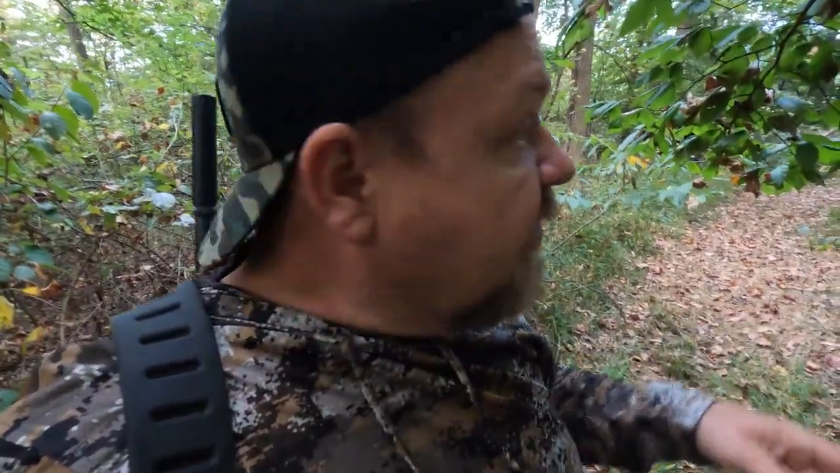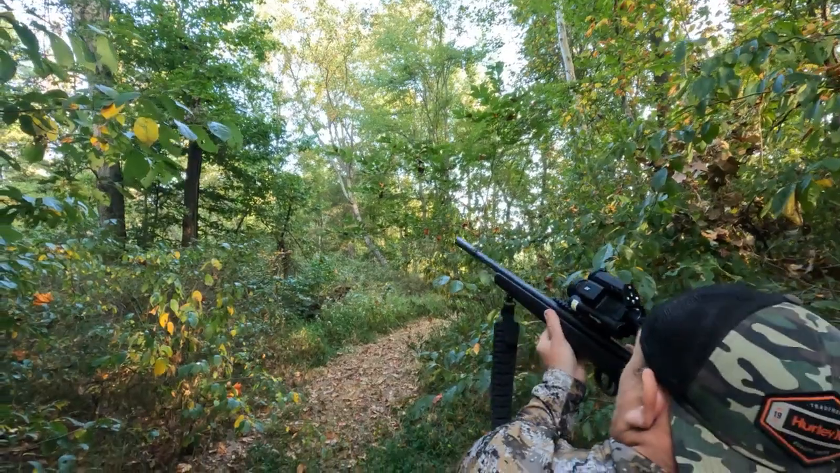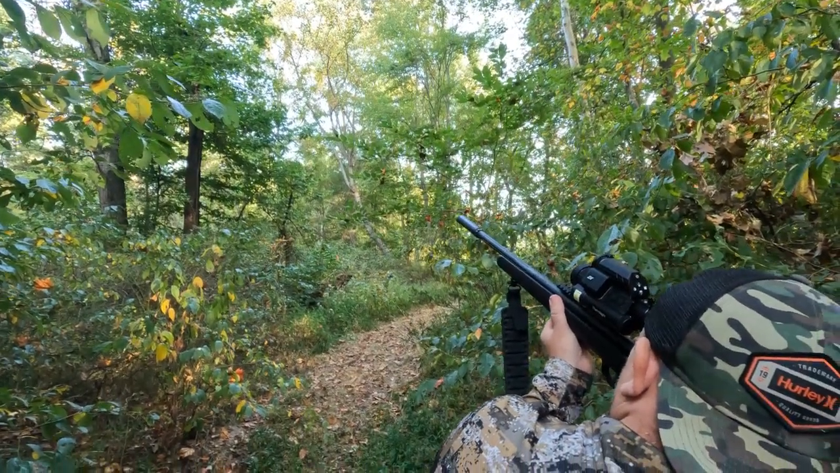I just saw one on the ground right here. I couldn't shoot him because that grapevine was right in line with my shot. I snuck over here and got a little bit of cover. I'm just underneath of that, letting it calm down for a minute. He went up. In a second he'll make a move and I'll get a shot on him. There's no tree to rest on here.